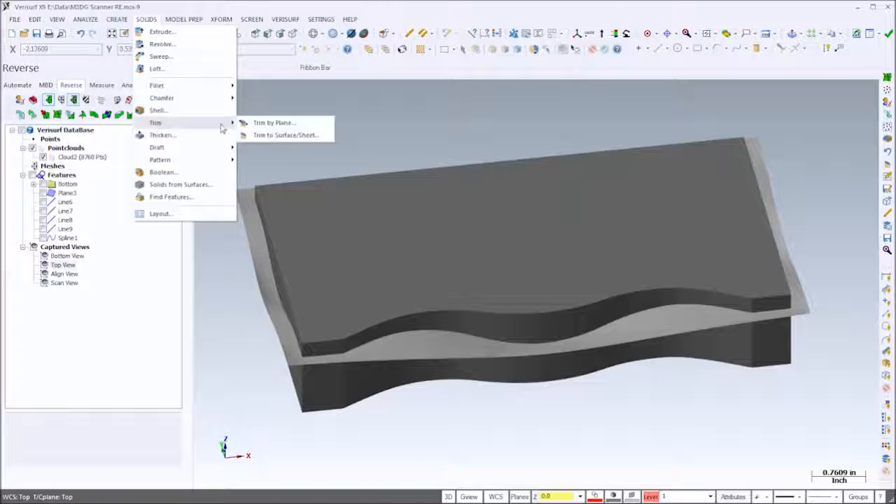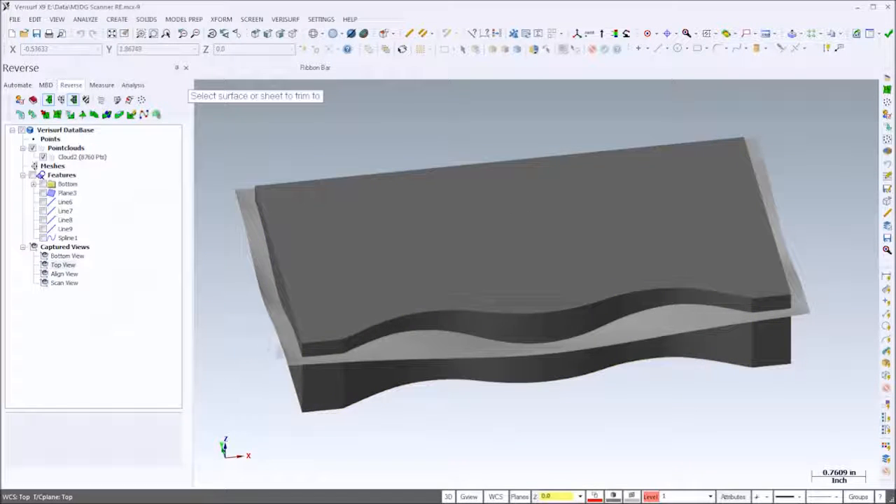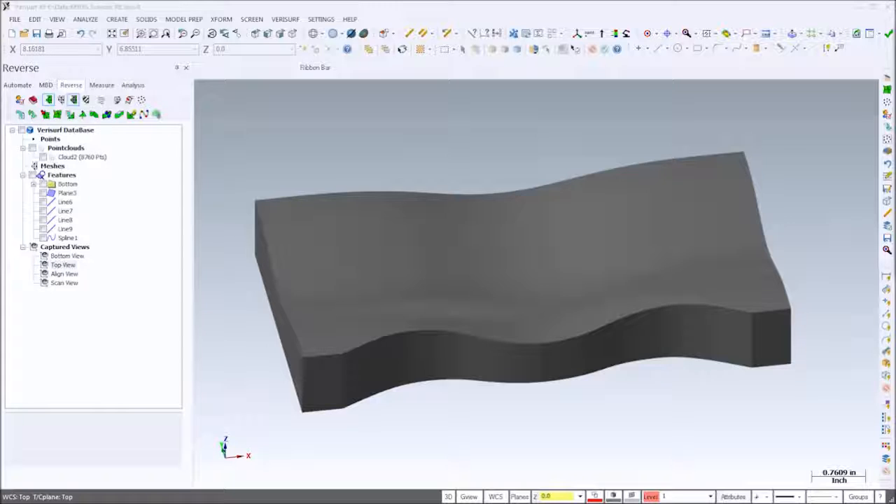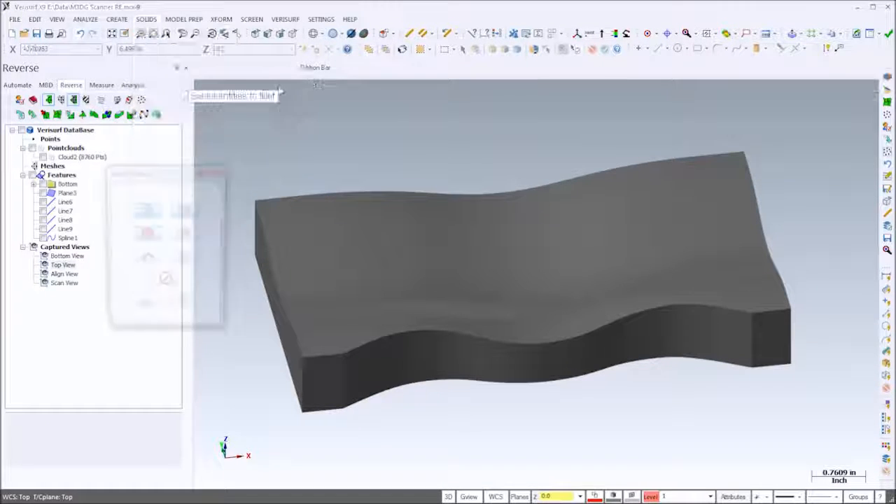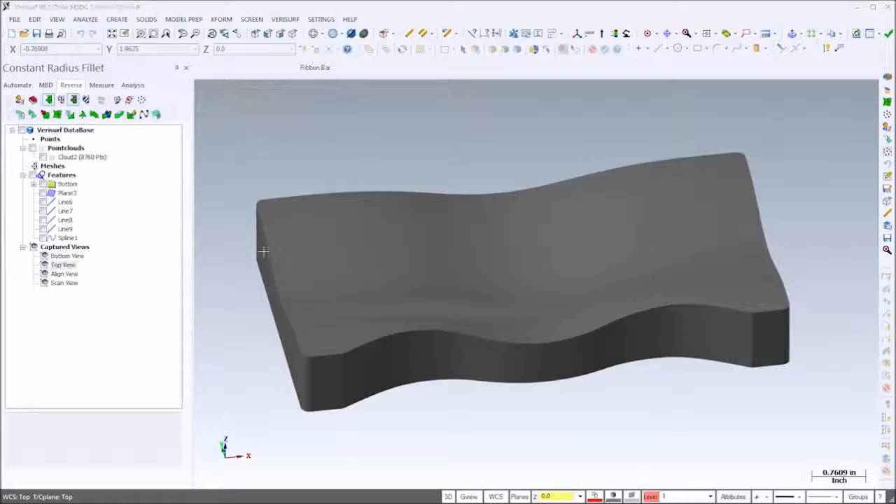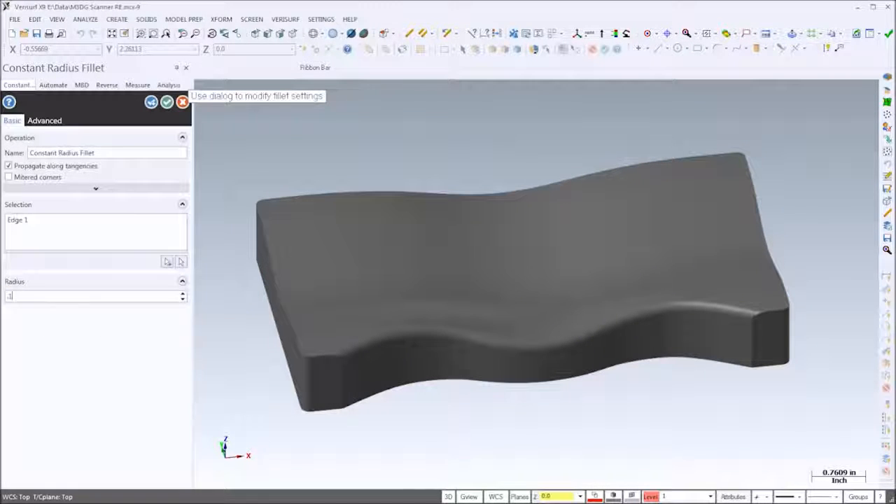With the rest of the model now visible, I'll trim the solid using the surface patch we just created. This gives us the basic shape of the part. We'll finish the model by filleting the edges and extruding the prismatic features. I'll choose the Solids option, Constant Radius Fillet, and then select the corners of the part. In the Fillet dialog, I'll enter a radius of 1/8 of an inch. I'll follow the same procedure to put a 100,000th radius fillet on the top front edge.